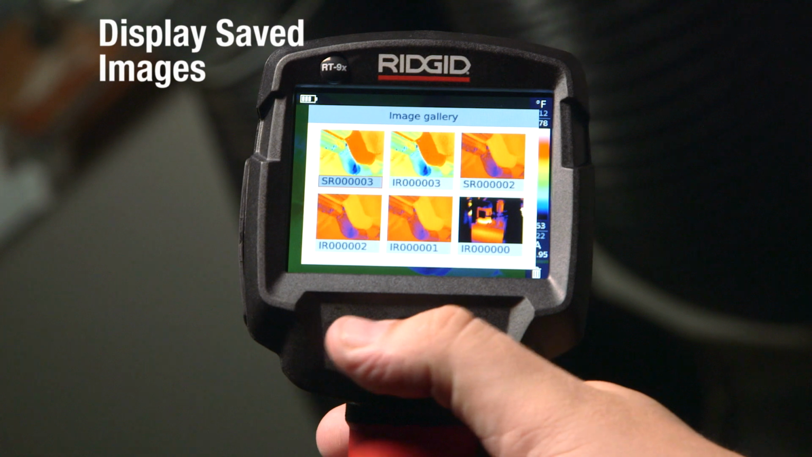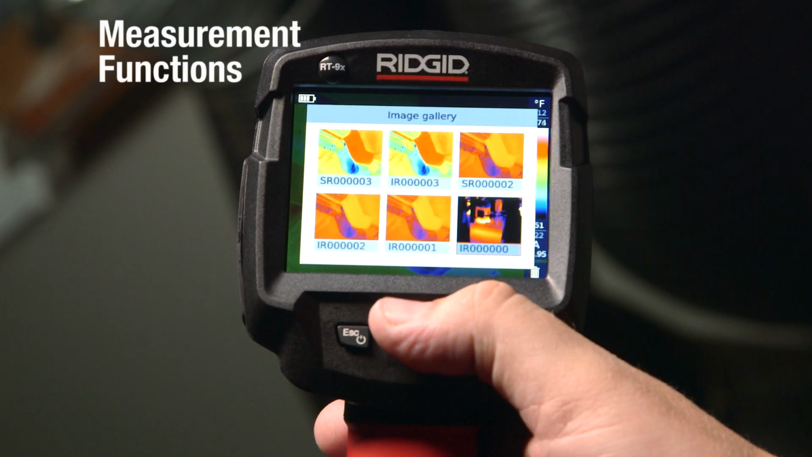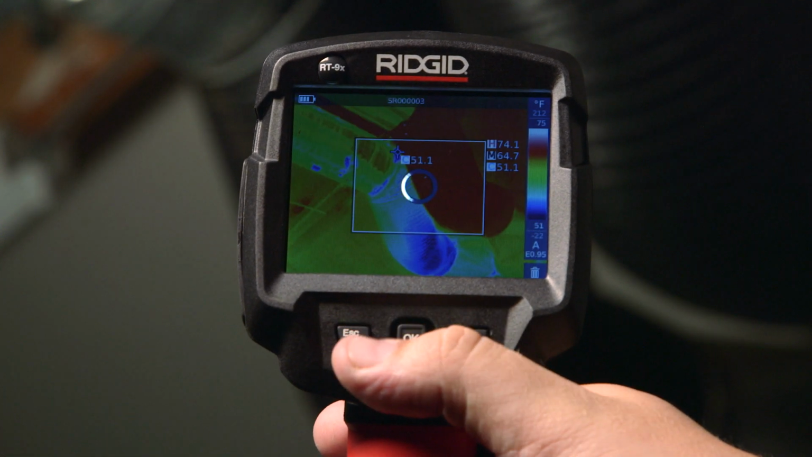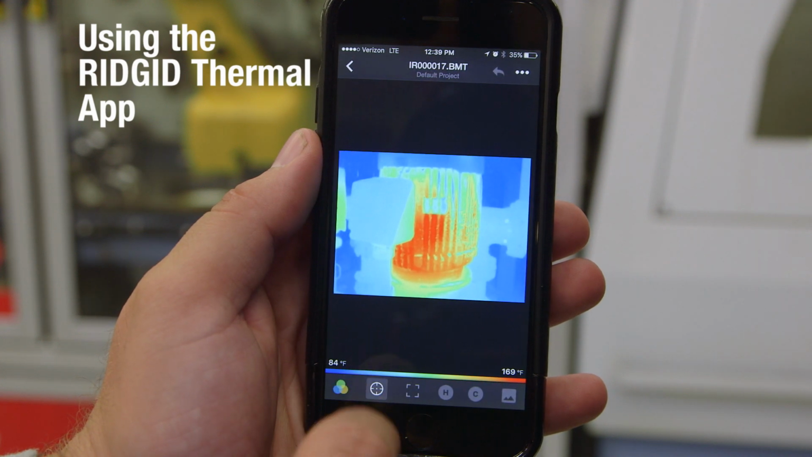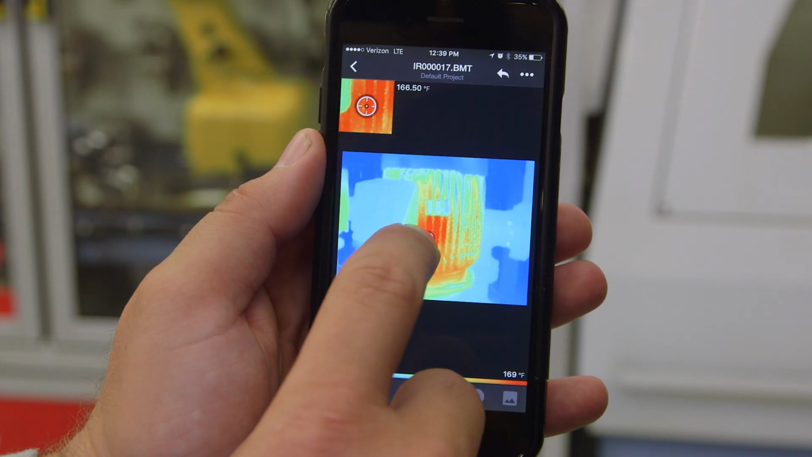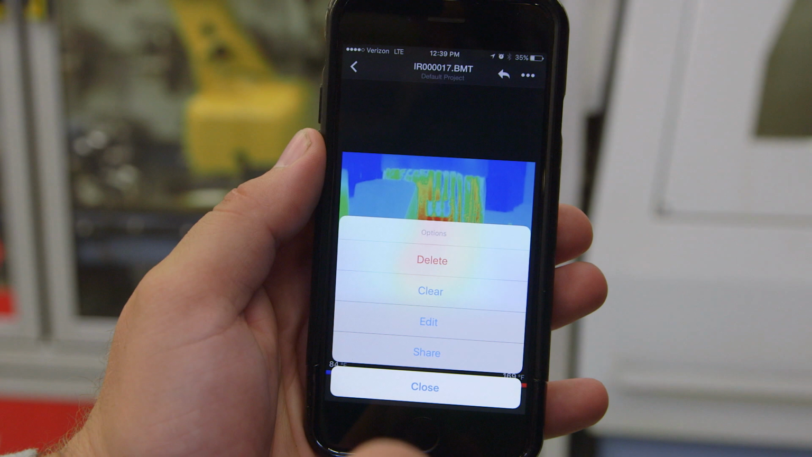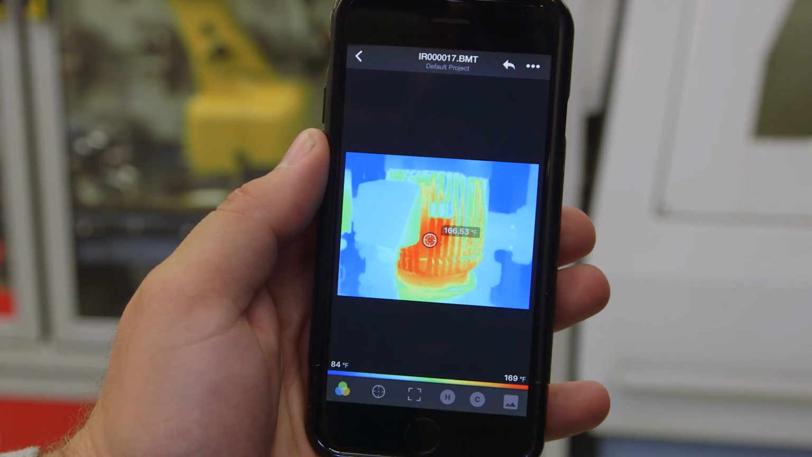Images saved to the image gallery can be displayed, analyzed, or deleted. To analyze images, you can use a number of different measurement functions. See the product manual for more information on each function. The RIDGID models RT5X, RT7X, and RT9X integrate wirelessly with the RIDGID Thermal app for Apple and Android. Transfer compact reports and images to your device, then view and organize your files, perform analysis, and share reports.